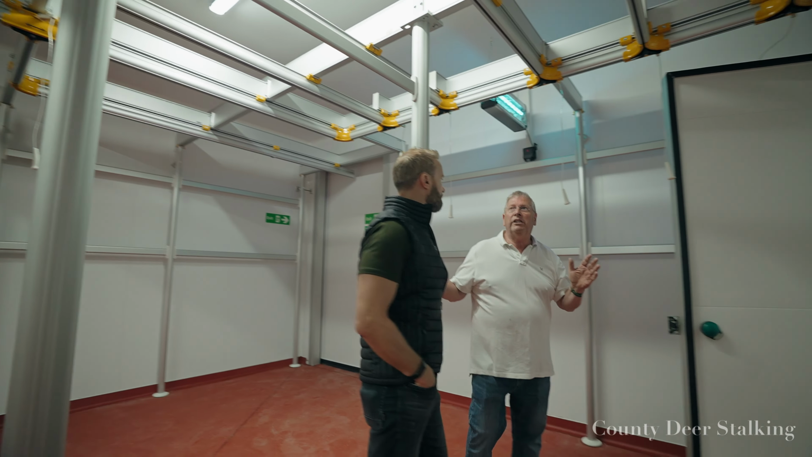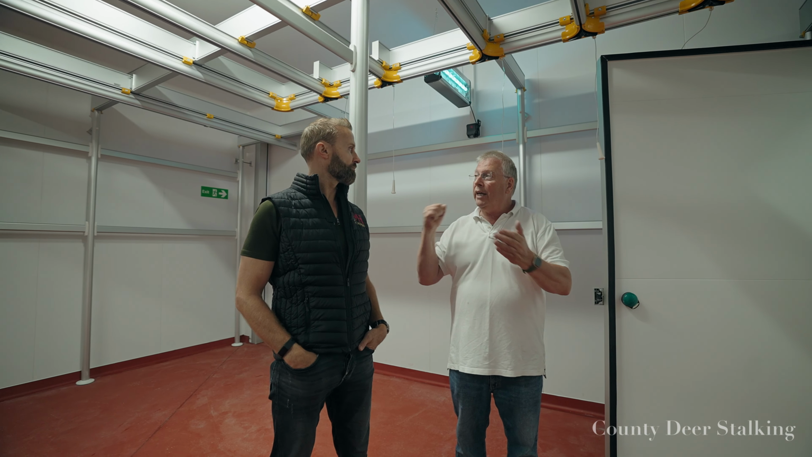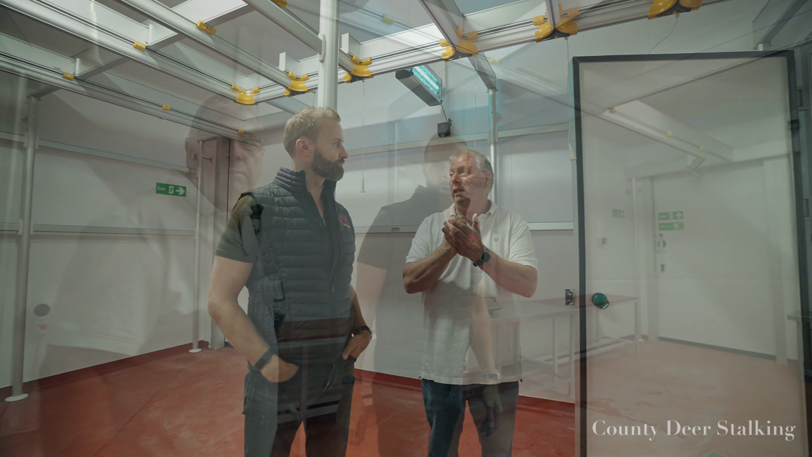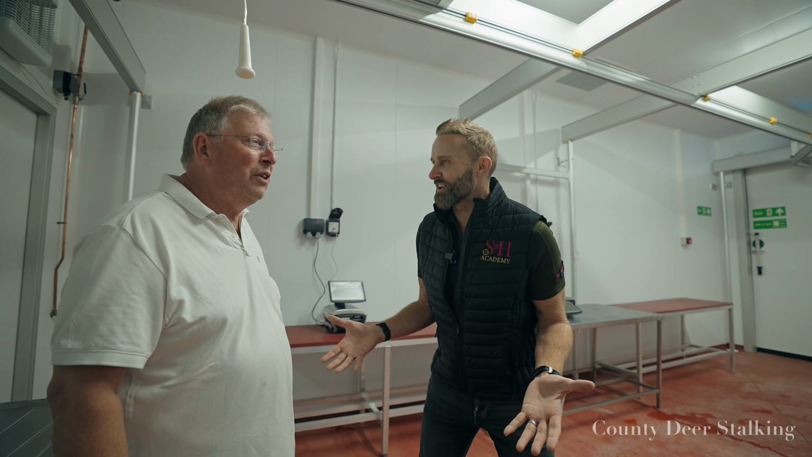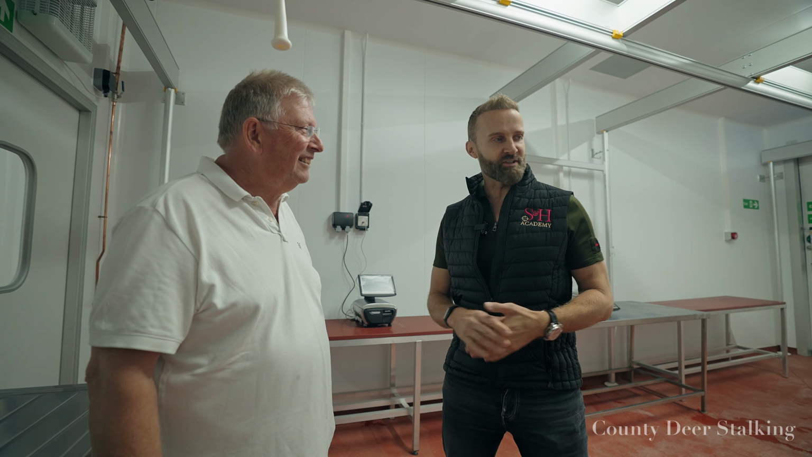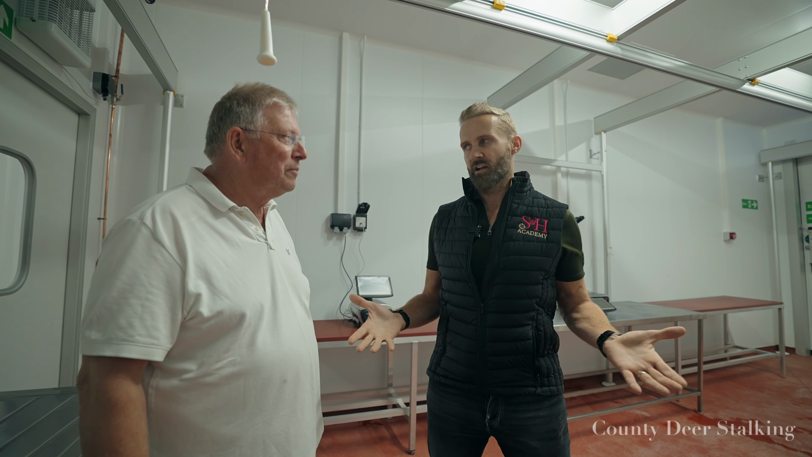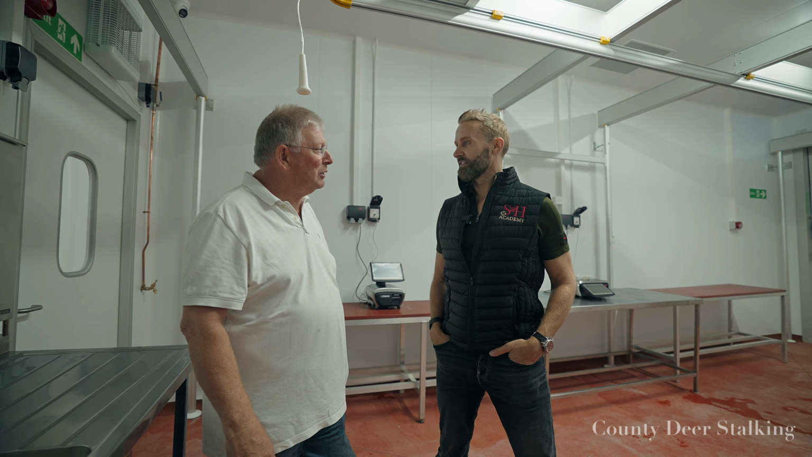So this is where the skinned carcass goes, ready for the vets to inspect. And they get that very important stamp. I mean, this is a vast complex, isn't it? It is. I've never walked around anything like it. I don't know whether you grasp this on camera, folks, but the sheer scale of this is impressive, isn't it? It all starts on a bit of graph paper. That's where it's amazing.